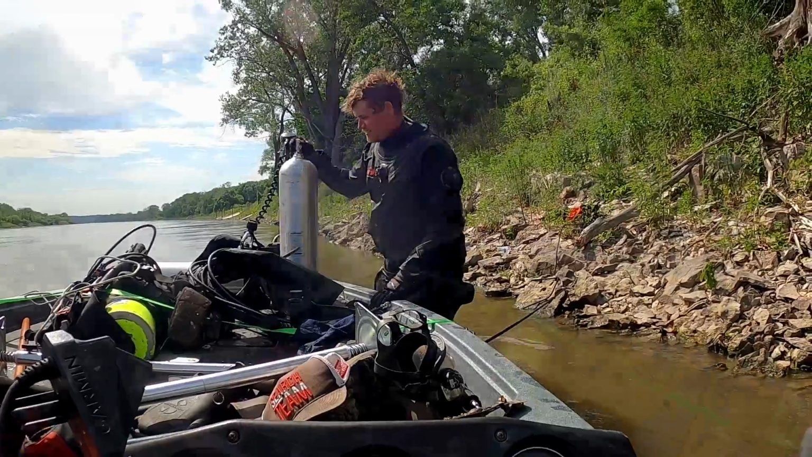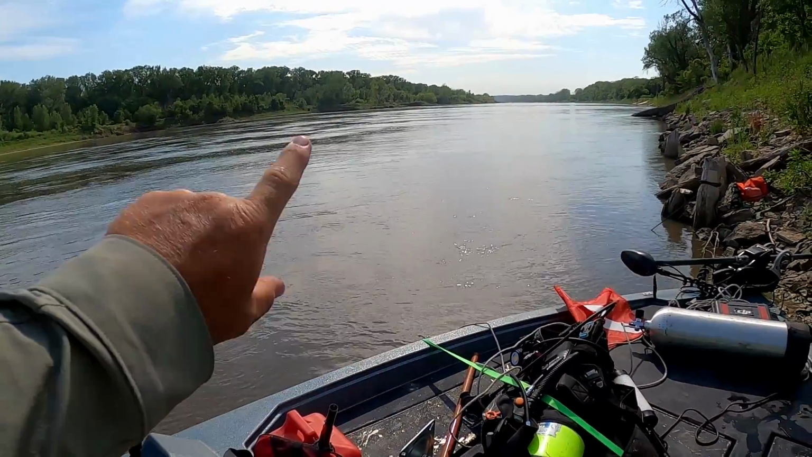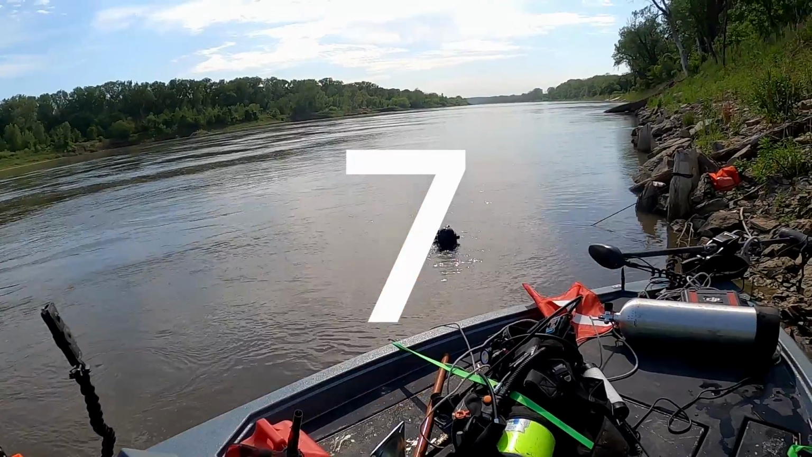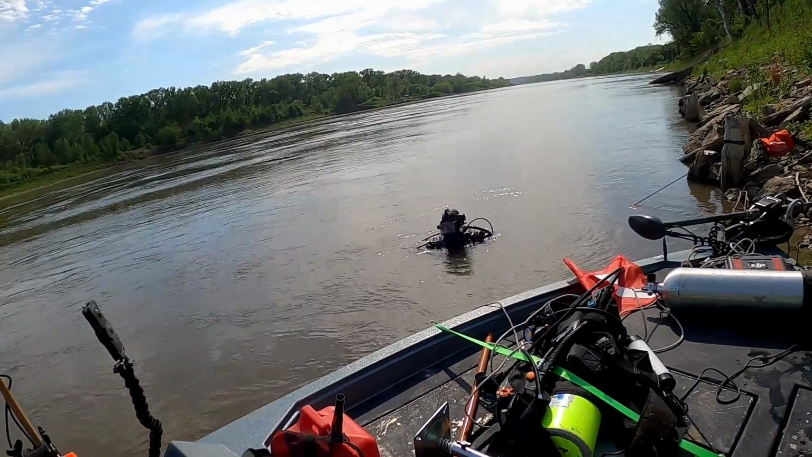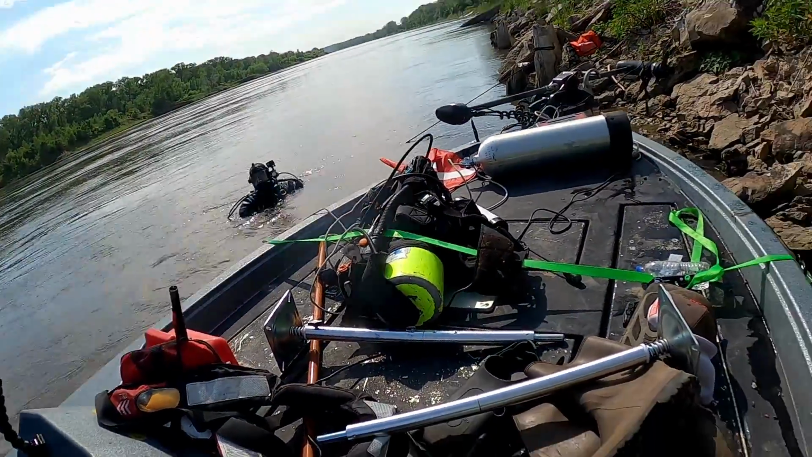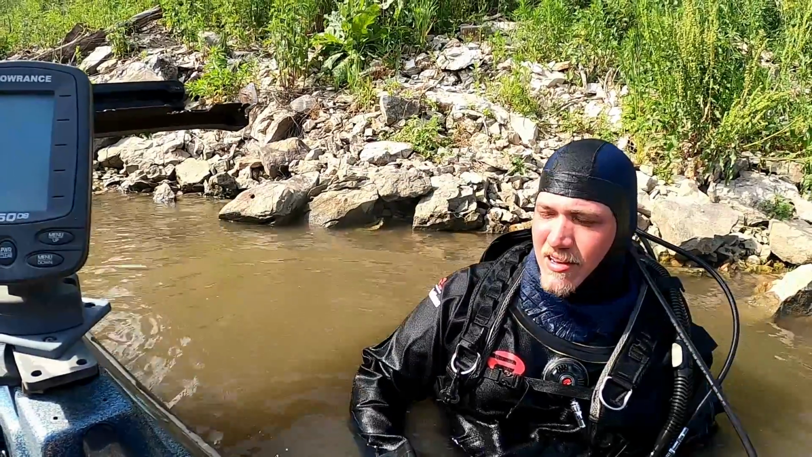All right, so we just went down right here for car number 6, and this one's upside down, and it looks like it was just dumped yesterday, so this should be pretty darn easy, right? Just like all the rest. What is this, car number 6? He's pulling all kinds of parts off this one.